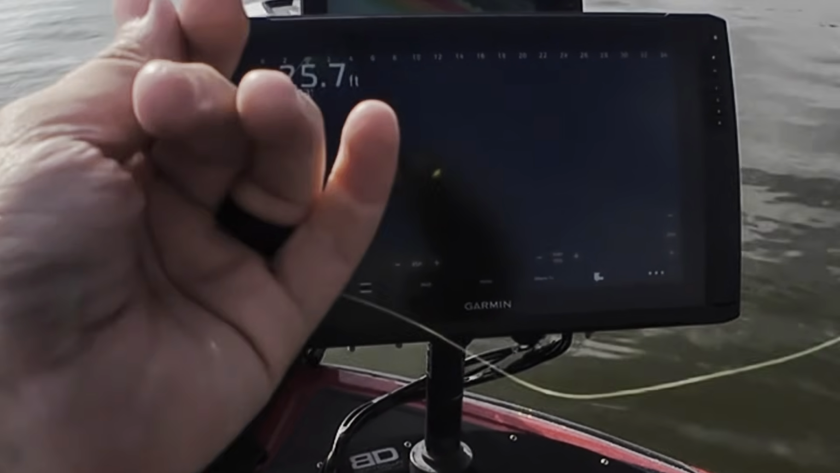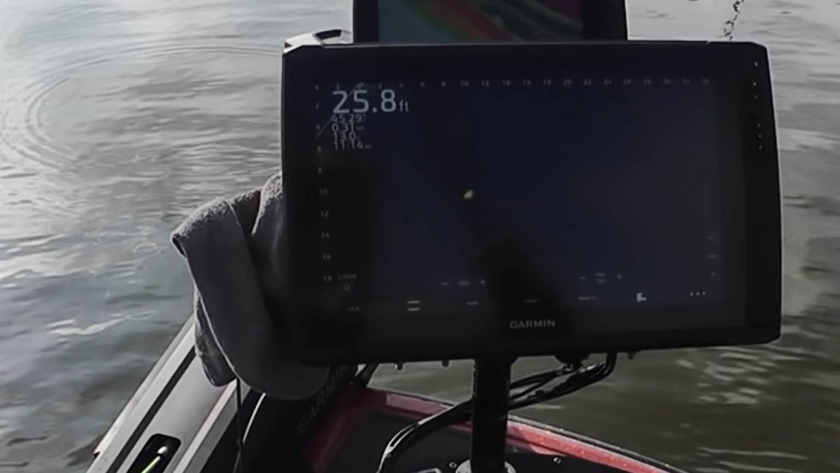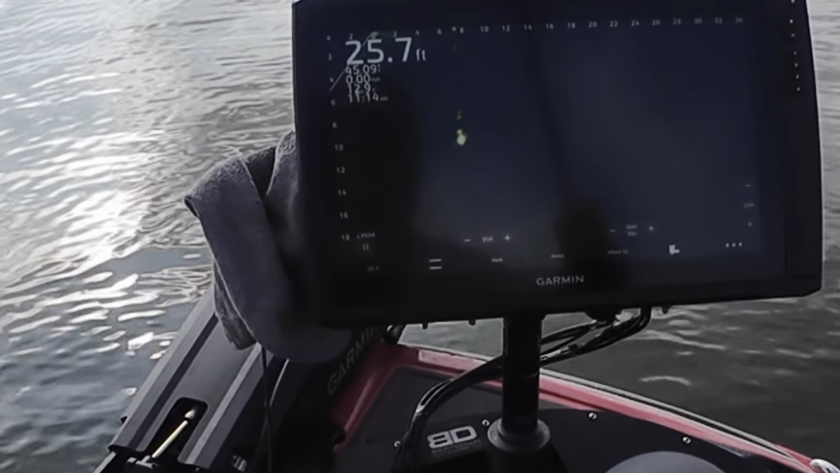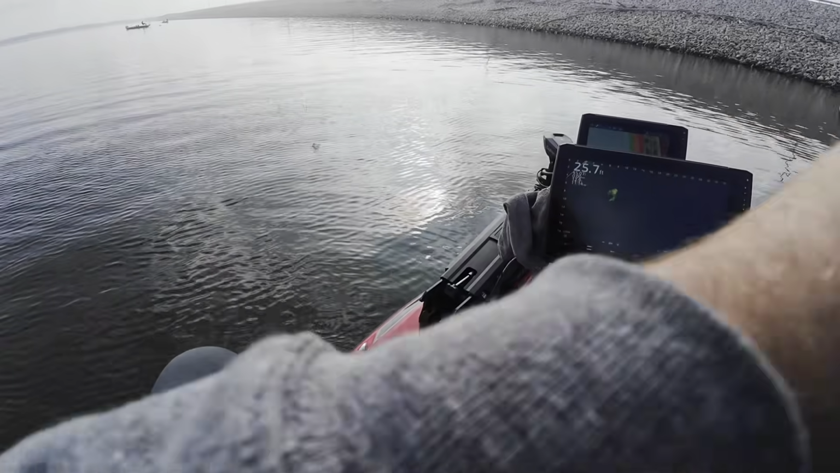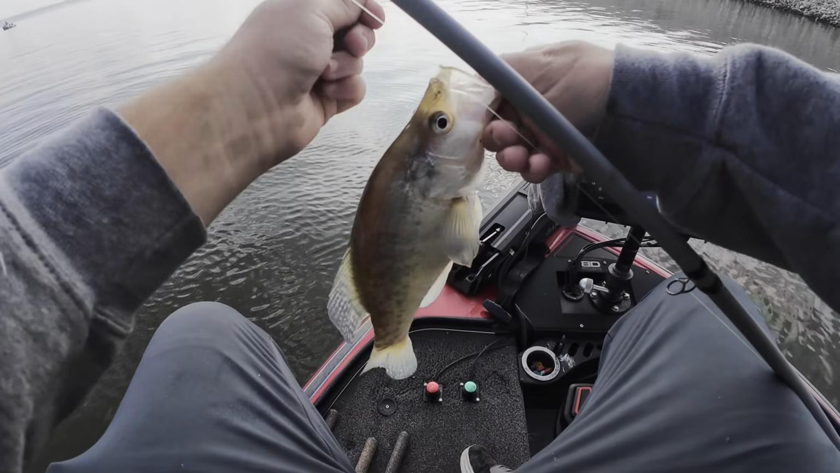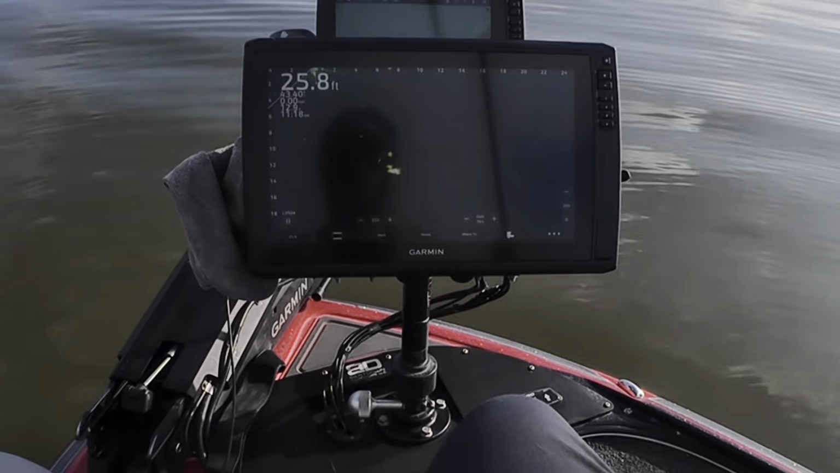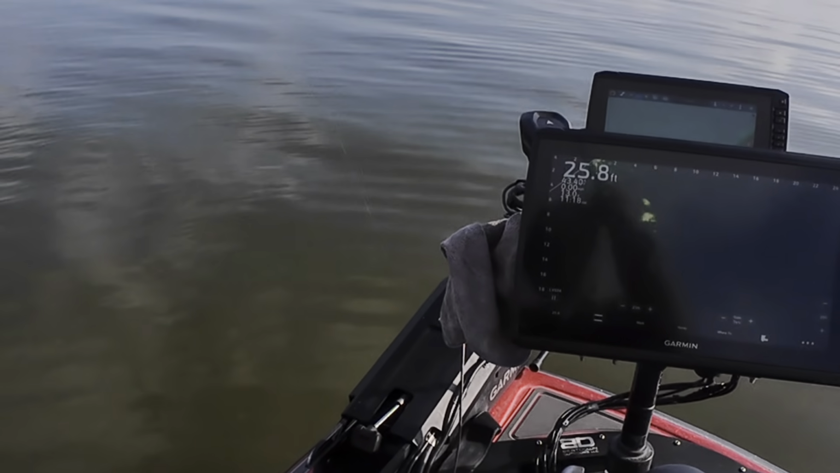Dropping on our first fish here, suspended about 12 foot deep, 10 foot out. Here he comes. Fish on. First fish in the boat. It's a good one. Nice one. Got him.